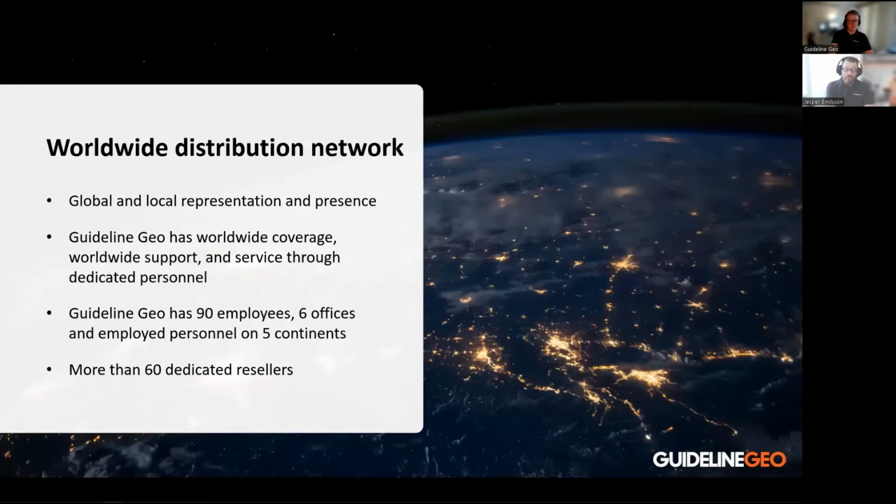The distribution network I've already mentioned, it's global. We have a global presence, and this is one of the big strong points. We have 90 employees spread around the world, 6 offices, employed personnel on 5 continents, and maybe the best part is our resellers. The resellers are doing a great job, and some of them are just excellent people to be with. They always think about the customer, and they do an amazing job.